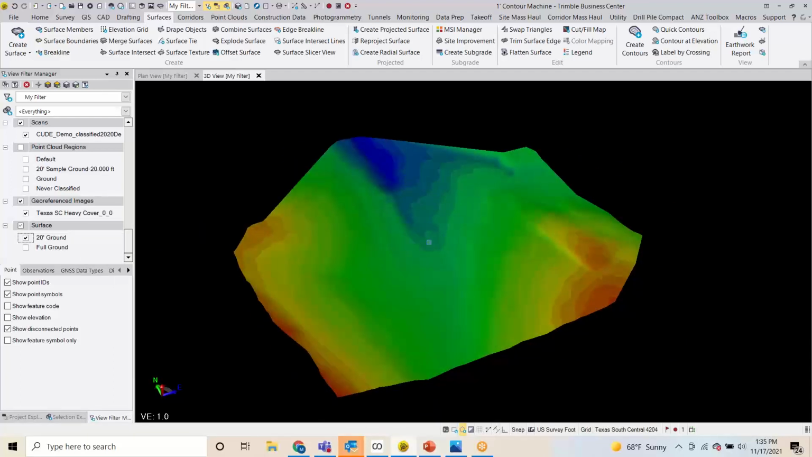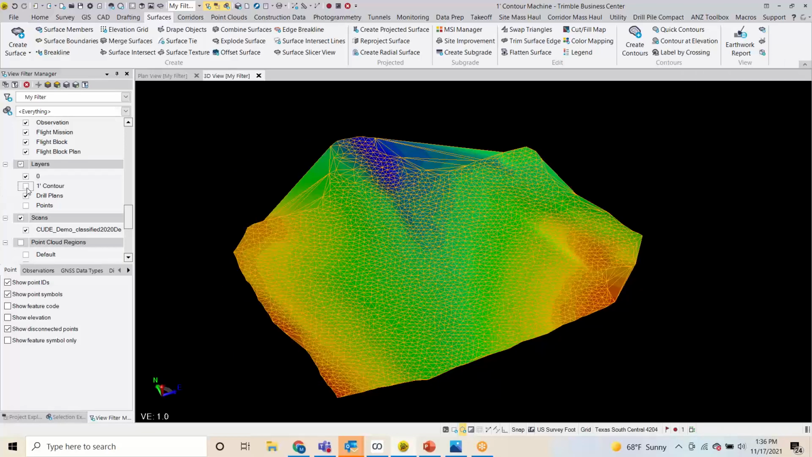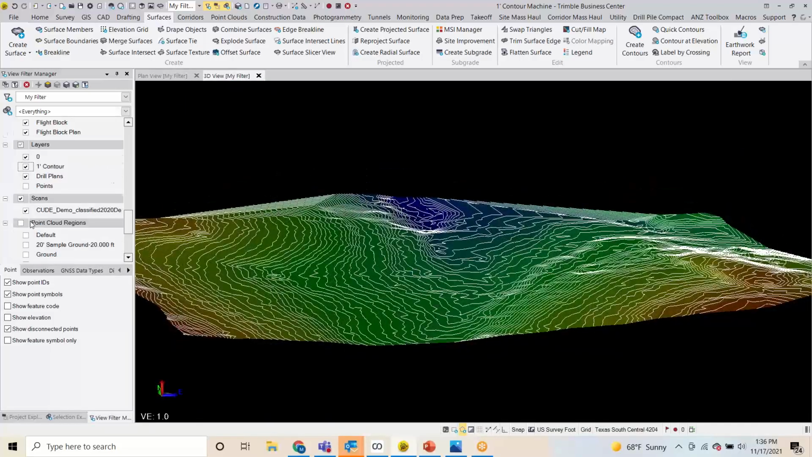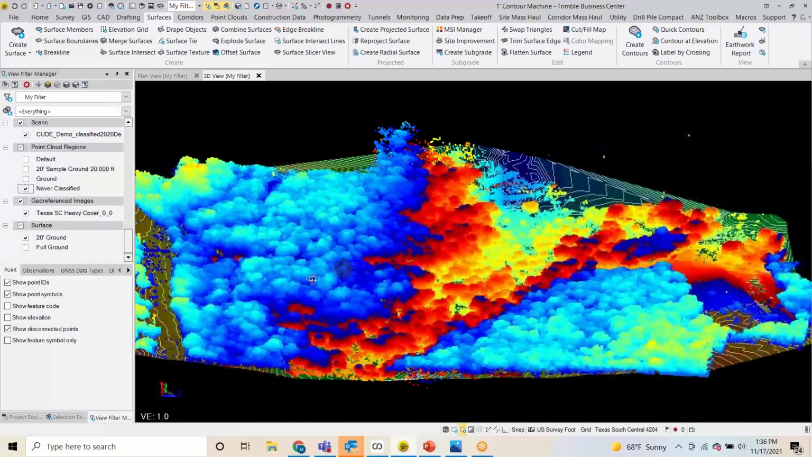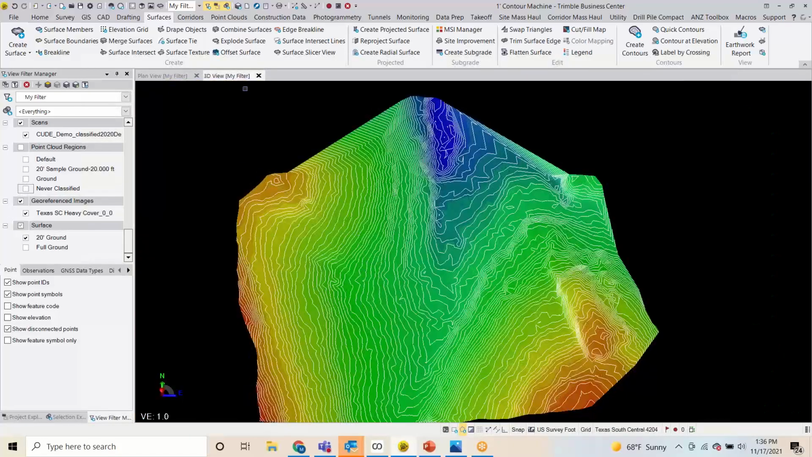And we can actually highlight this surface now, go into our Surfaces tab and click on Quick Contours. And we can build our 1 foot contours with this surface by simply telling it what layer and everything we want it on. And here we go. Here's our 1 foot contours. So if you remember, we went from this that you see here, all these trees and everything on site. So now we're looking at 1 foot contours of that particular area.